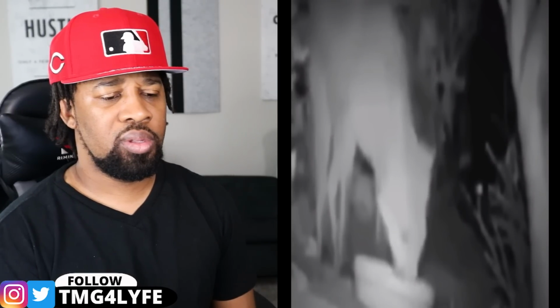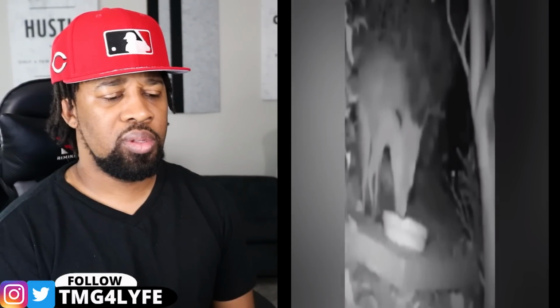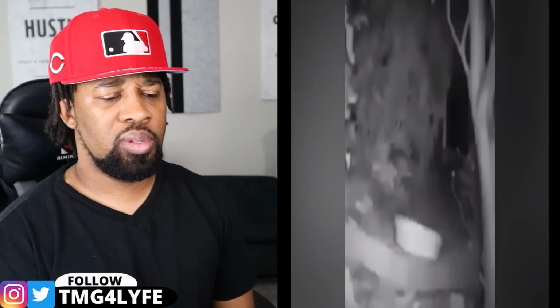Sadly, things take a dark turn when a mysterious dark shadow sweeps across the screen. By the time the shadow has exited the frame, the fox has disappeared. So what is this shadow? Did it swipe this unsuspecting fox? And if so, where did it take the poor animal?